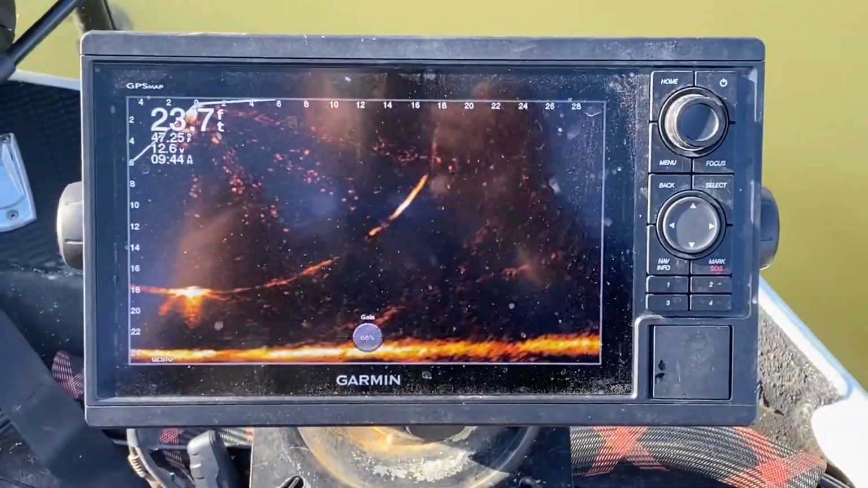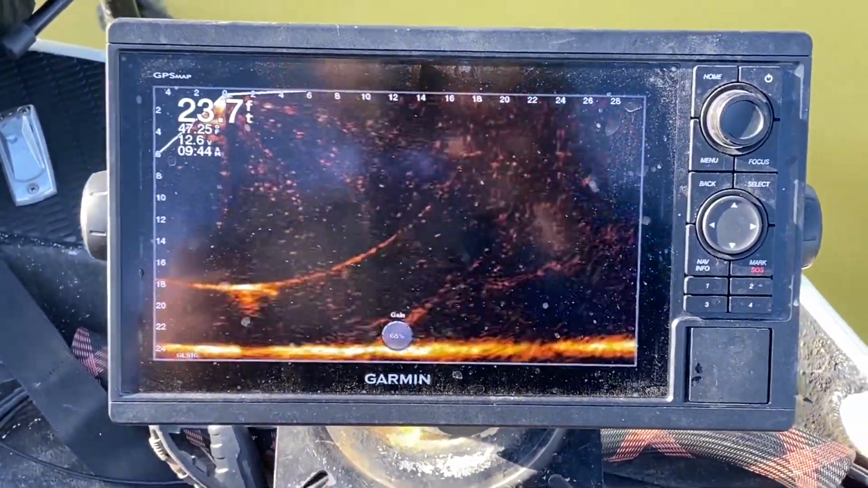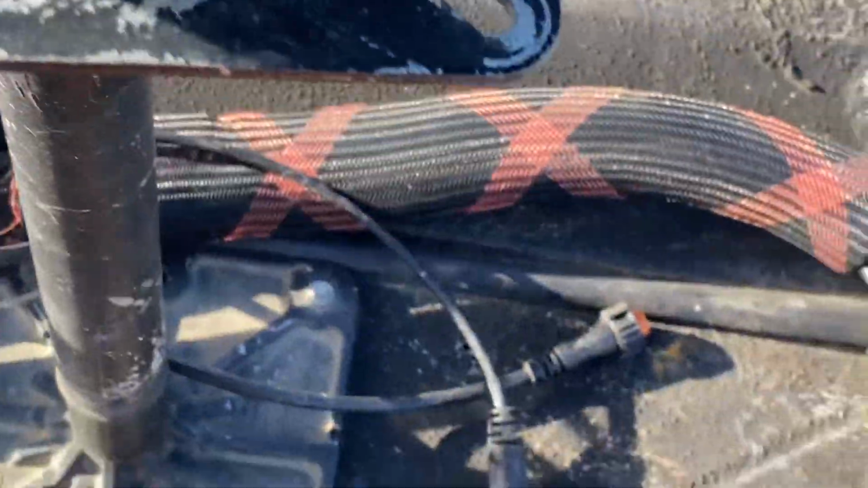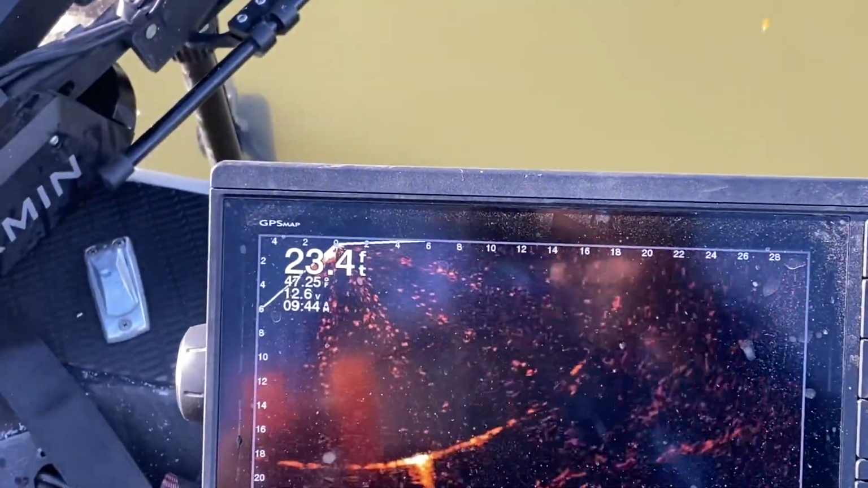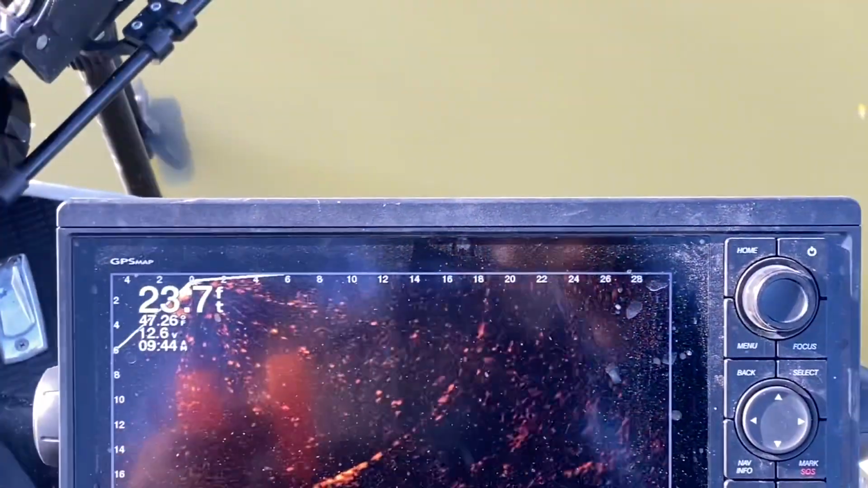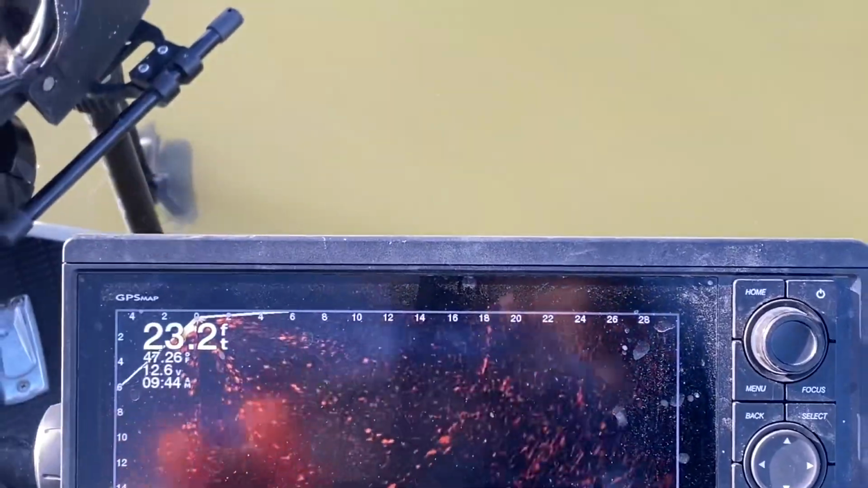All right. We are back. I'll zoom in on the screen just a little bit. As you can see, we are literally hovering directly above it. I mean, it's perfect, it's shiny. I'm gonna throw out a buoy. We're gonna watch the buoy go down. Let's let the boat stabilize just a little bit. Okay, it's right in front of it. Let me get it where it's perfect right there.